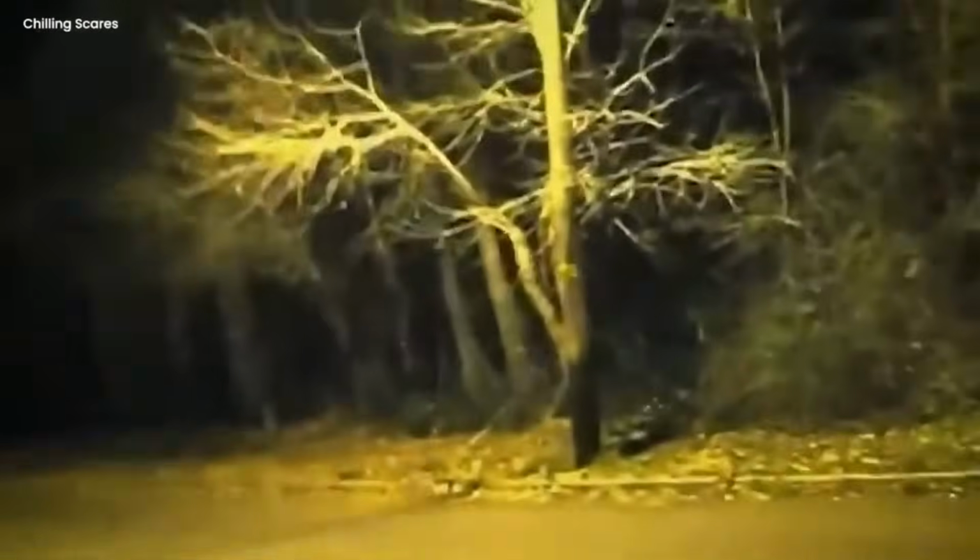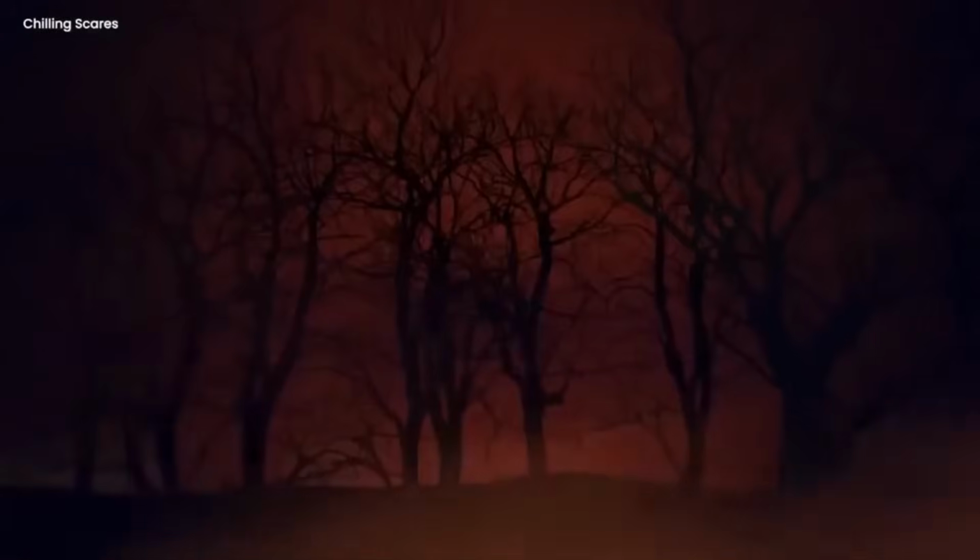Forest encounter. The camera uploaded something mysterious and different. It was a very rare sight that happened.